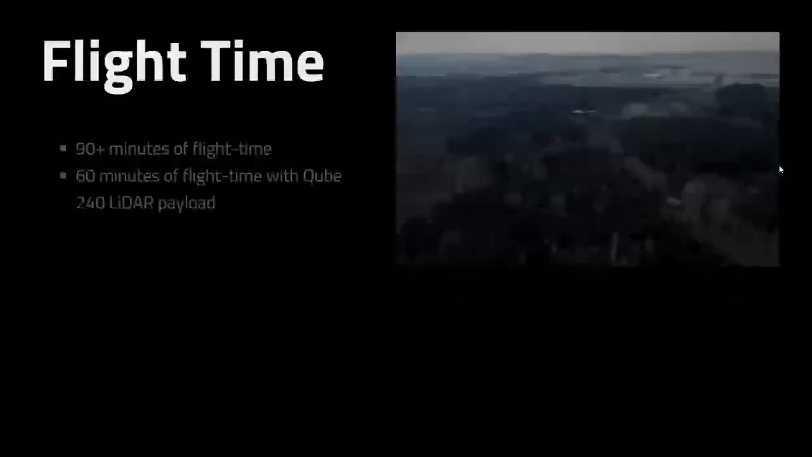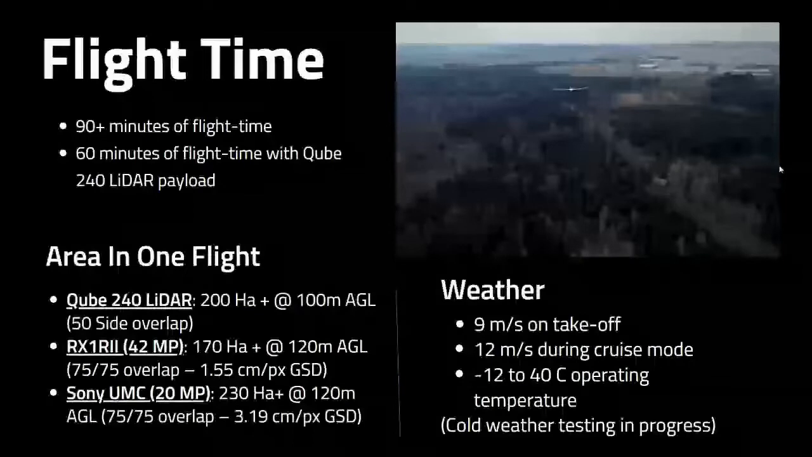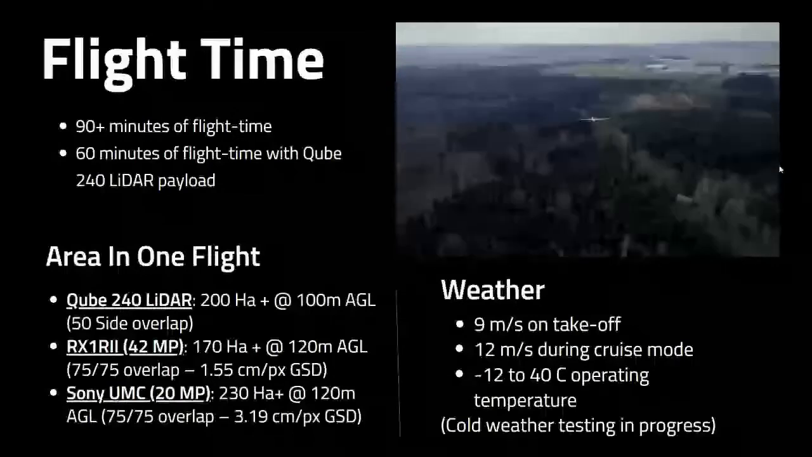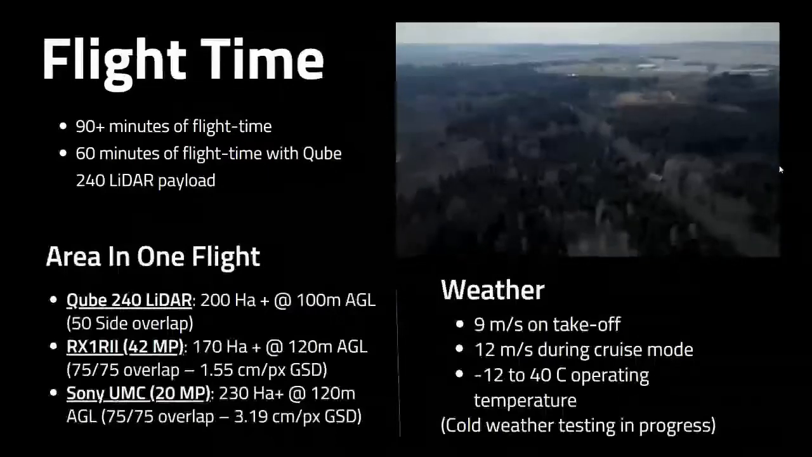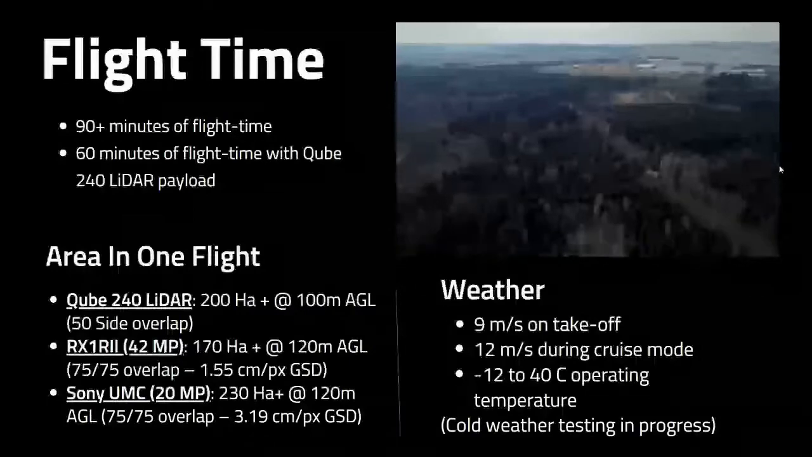So, flight time. This is obviously the biggest selling feature of the Trinity F90 Plus. It comes standard. Every package comes standard with 90 plus minutes of flight time. Now, with the Qube 240 LiDAR, they do limit us to 60 minutes, and that's just due to the weight of it, but also the higher power draw from the LiDAR sensor itself. So 90 plus minutes with any other payload, about 60 minutes with the Qube 240 LiDAR payload.